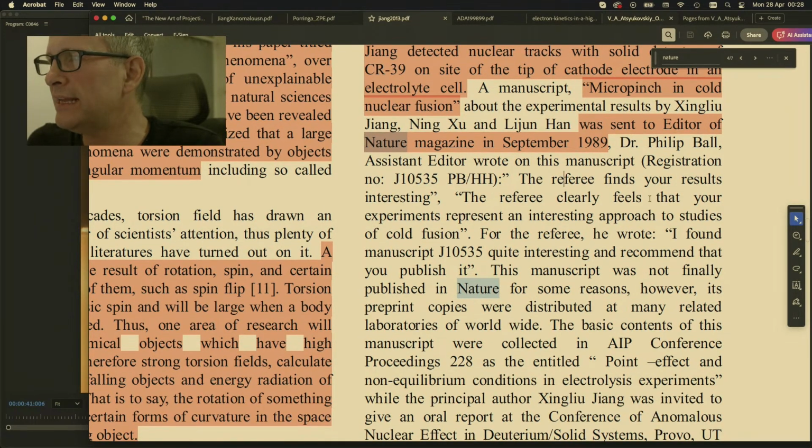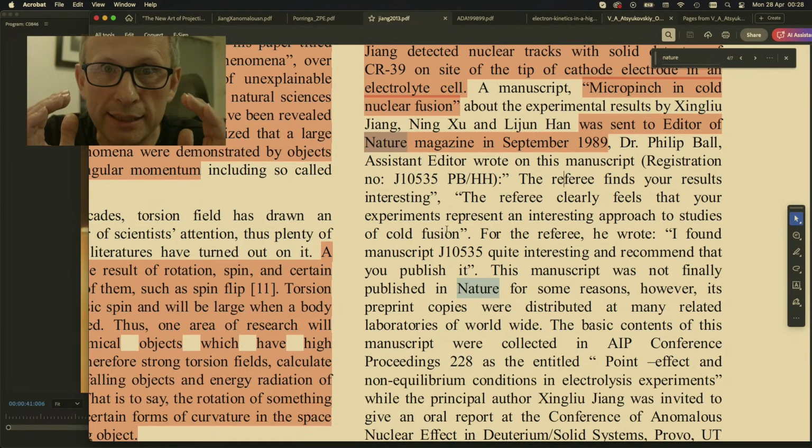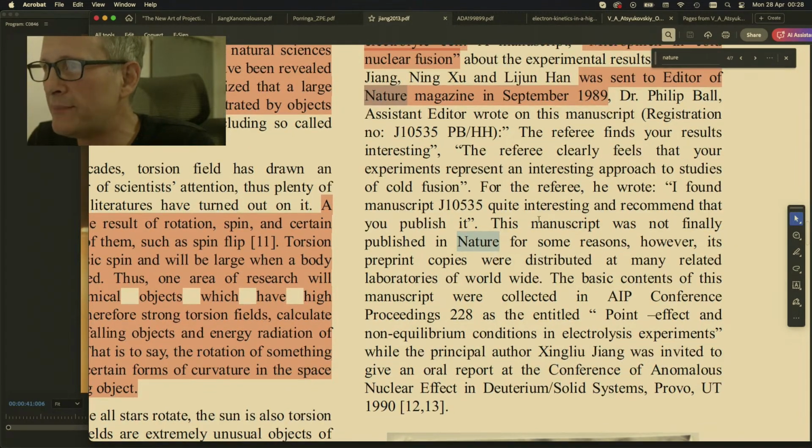The referee clearly feels that your experiments represent an interesting approach to the studies of cold fusion. In September 1989. For the referee, he wrote, I found this manuscript quite interesting and recommend that you publish it. This manuscript was not finally published in Nature for some reasons.